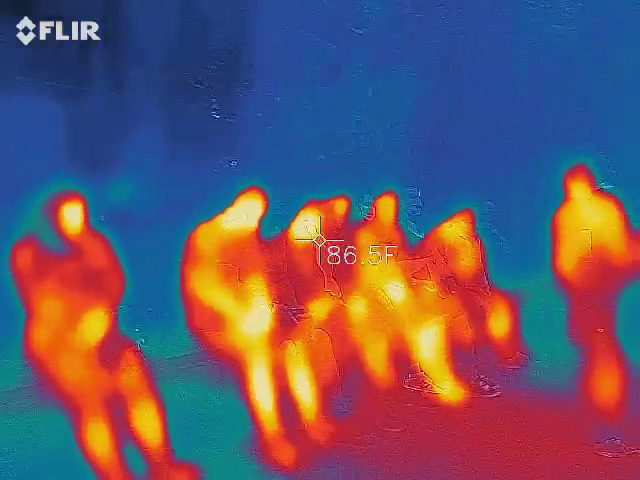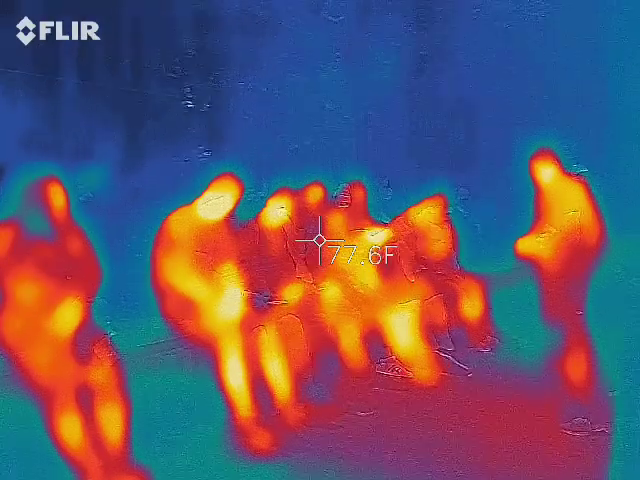So, there's two sides of the cemetery. We're on the east side.